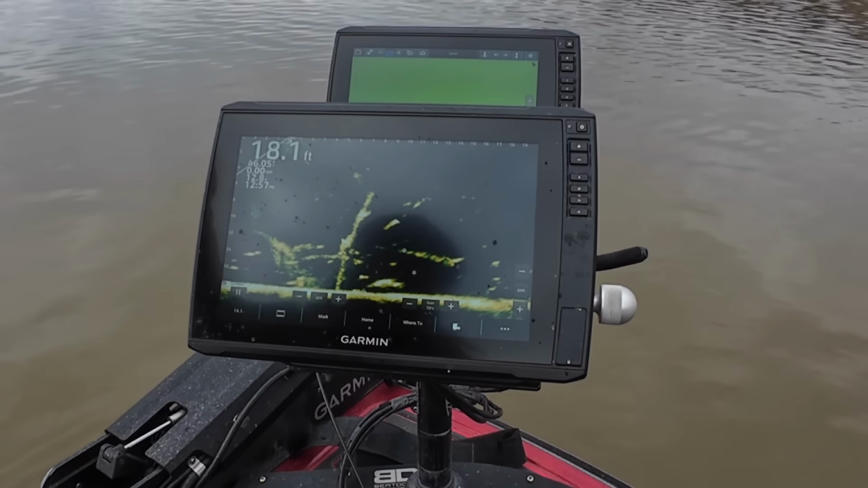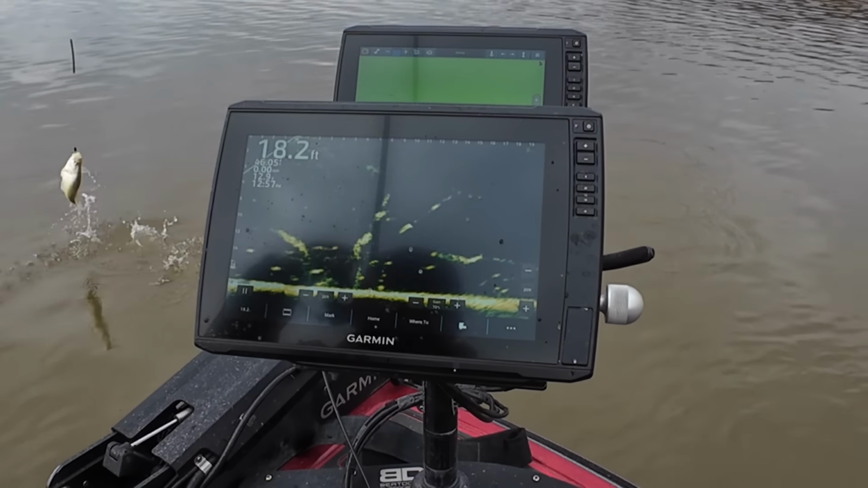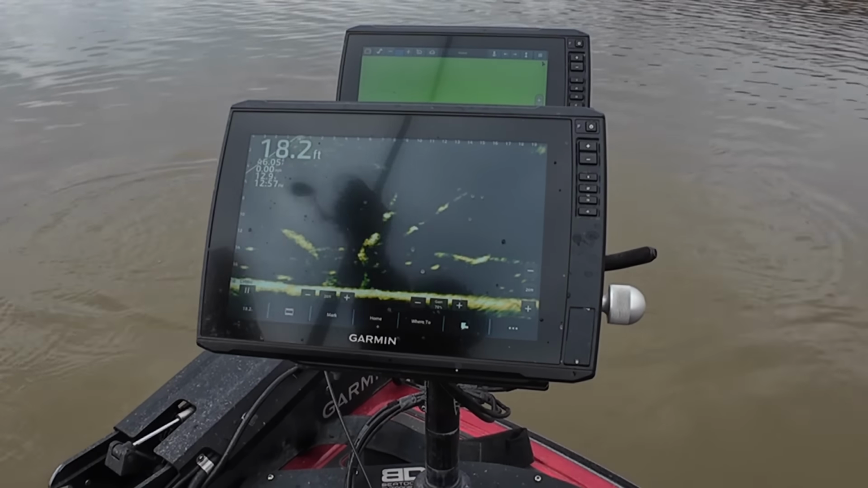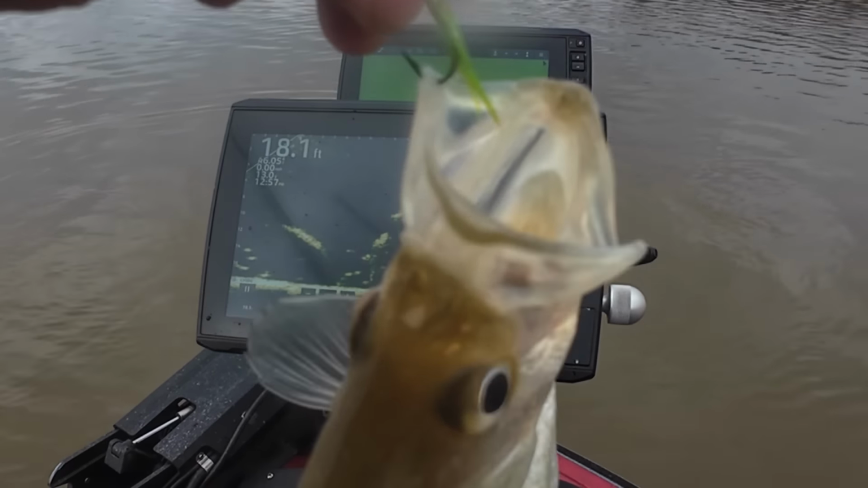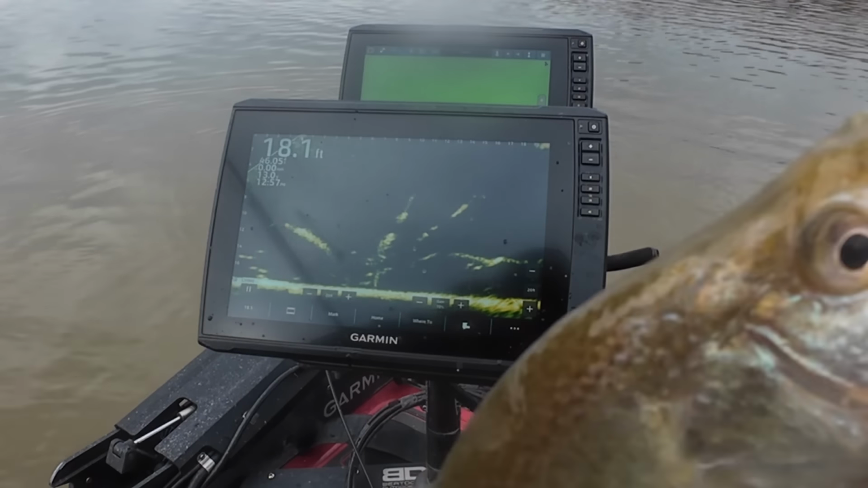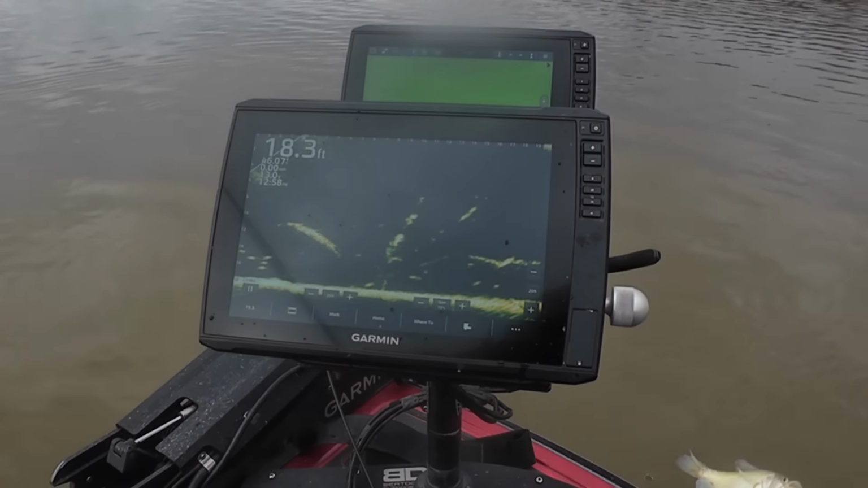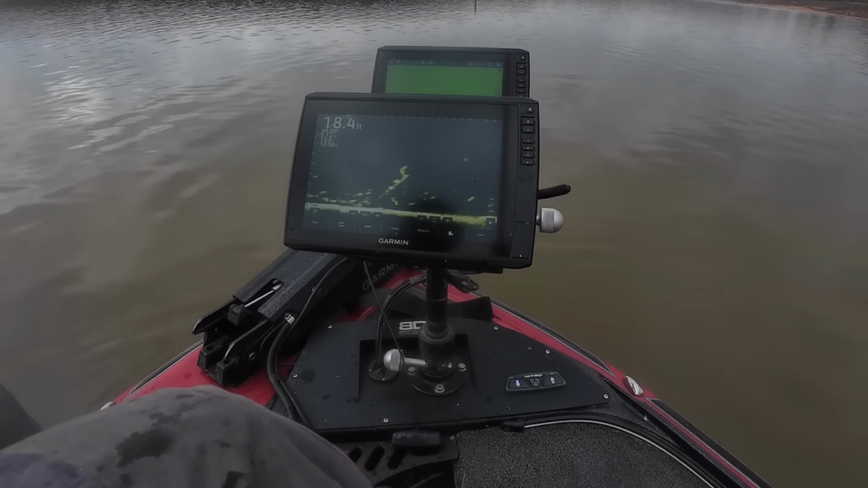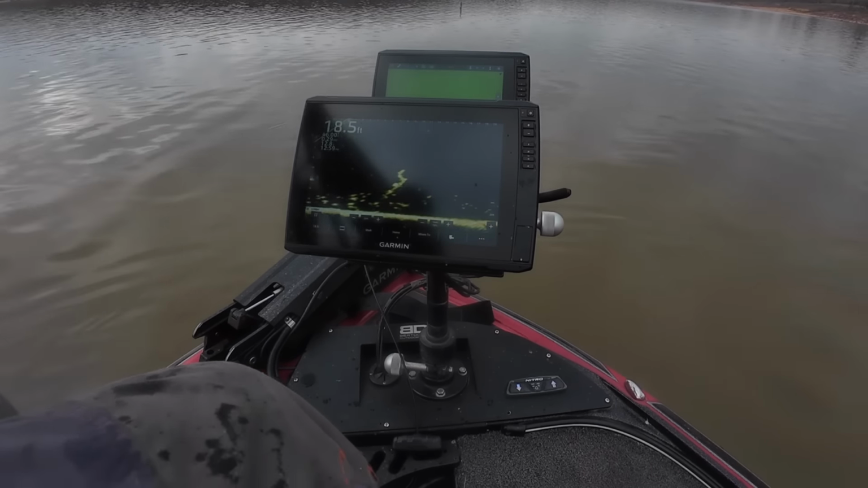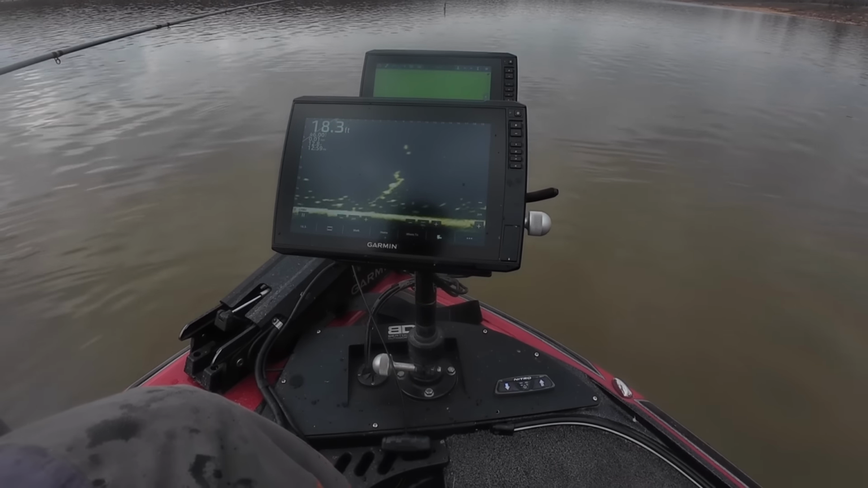Fish on. That feels like a white bass. Nope, it's crappie. Boy, he fought like a white bass. Surprised I haven't caught one yet. Good one. Got another one right here, about 12 foot deep, laying on the side of this tree.